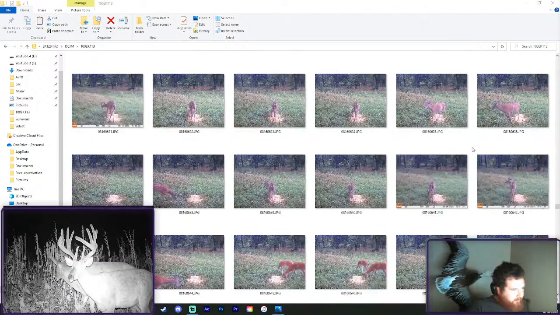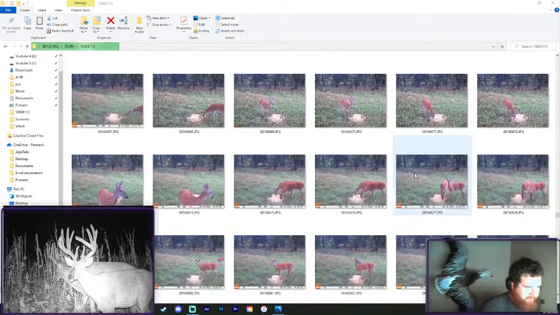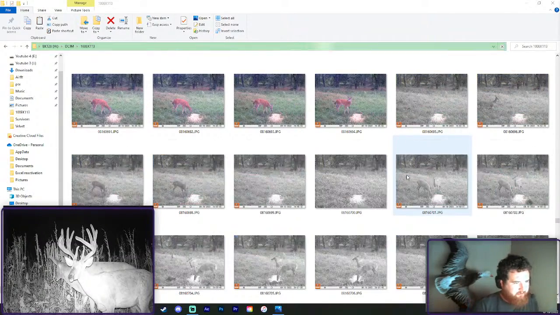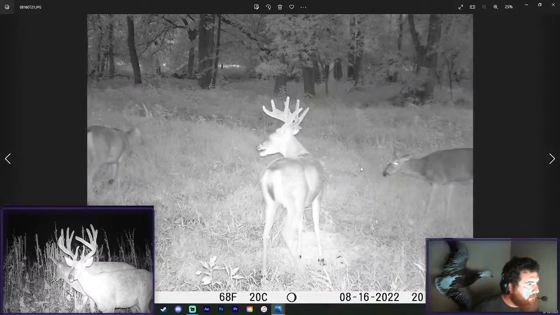I'm impressed with the spot though. This was kind of when I just went out on a limb on him. We do have a tree stand by this location, just kind of like a travel corridor stand, but probably should put something more permanent. Okay, what do we got?